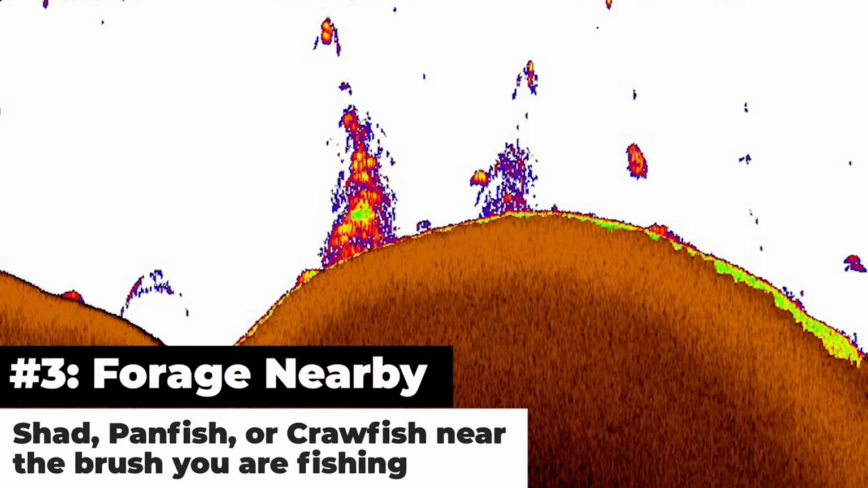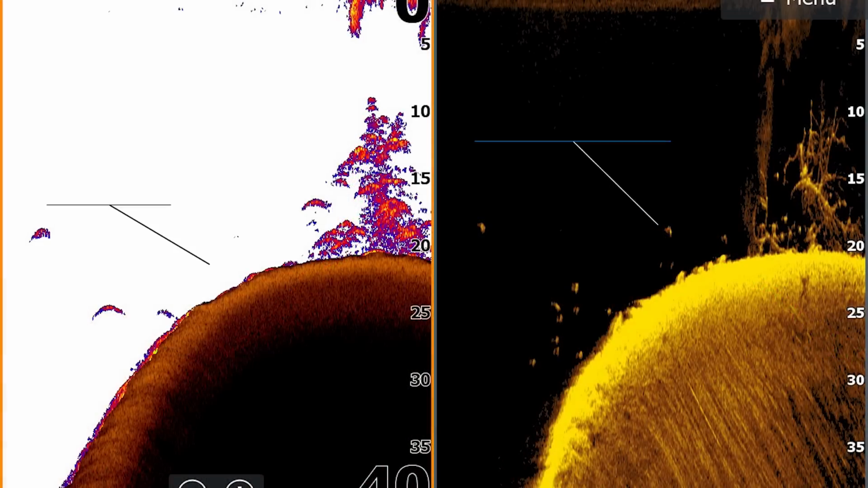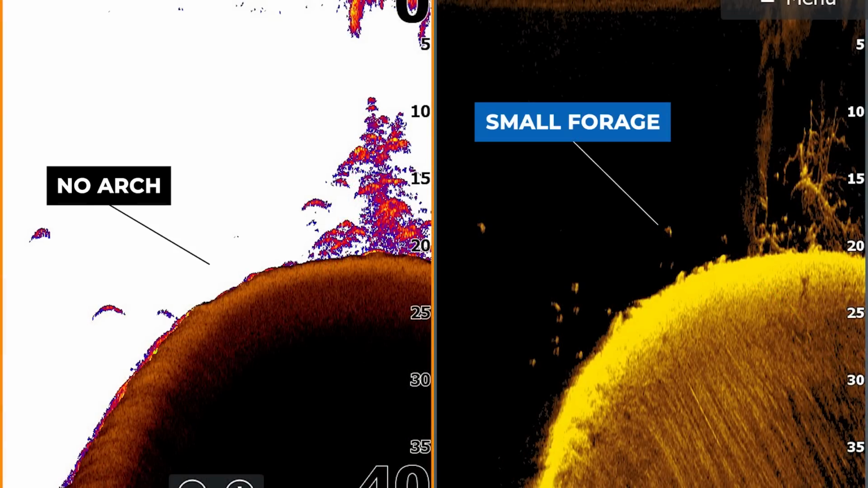The third giveaway that you have quality bass in a brush pile is that there's forage in the area. This forage could be shad, panfish, or crawfish. For example, in this last brush pile we looked at, we don't really see balls of shad or anything like that, but we do see a lot of these smaller dots on downscan that aren't showing up on 2D. Those are smaller fish that bass could feed on, probably some type of gizzard shad, maybe just regular shad, as well as bluegill and crappie. Bass will feed on all of those things, and so even though you don't have a ball of shad specifically in that image, there's enough forage for those bass to feed on from those other species of fish.